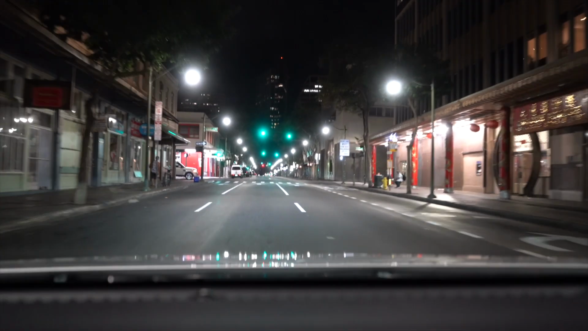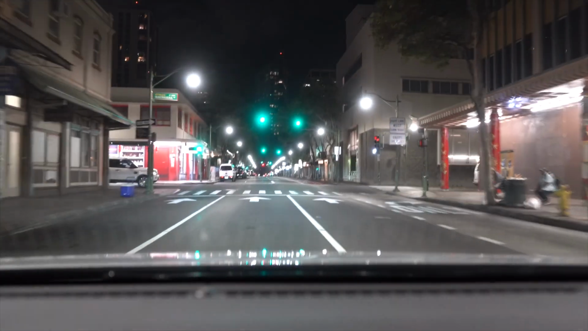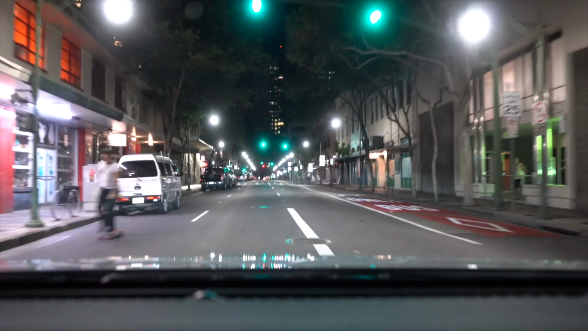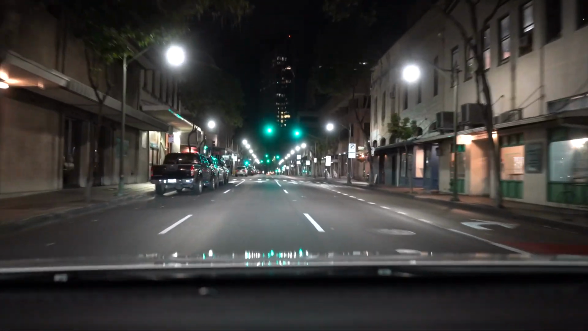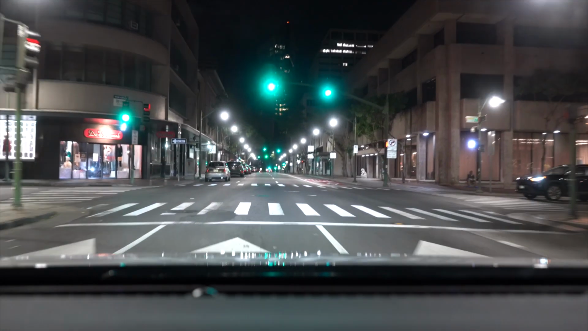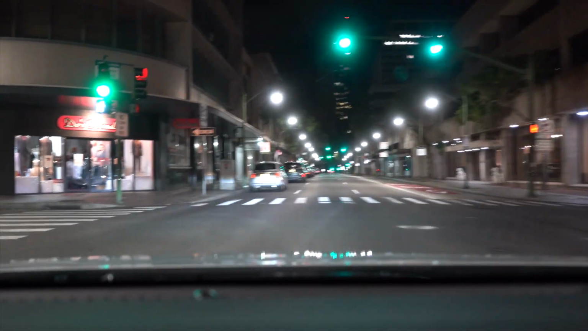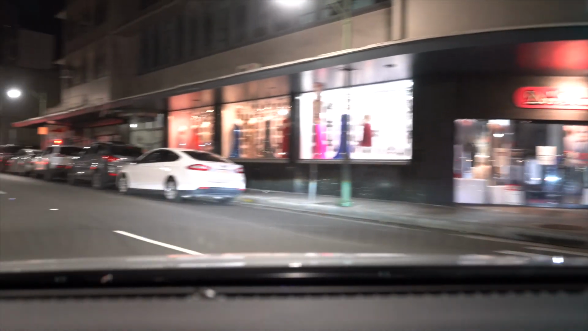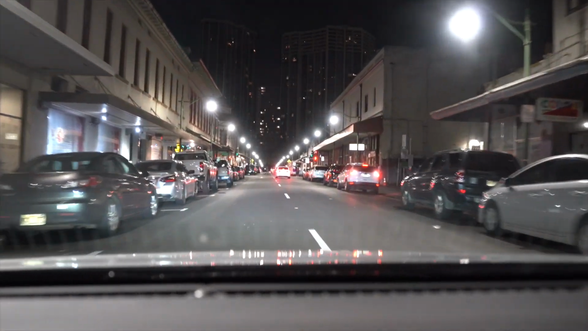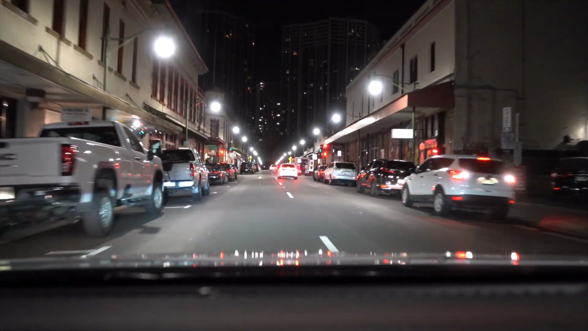People sitting at the bus stop. I don't think any buses are coming right now, but I could be wrong. Gonna venture out this street over here. There seems to be some homeless people.